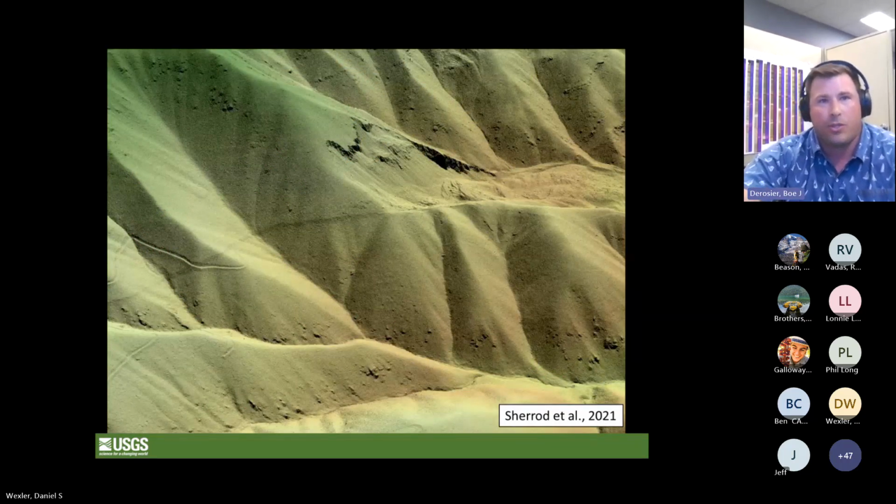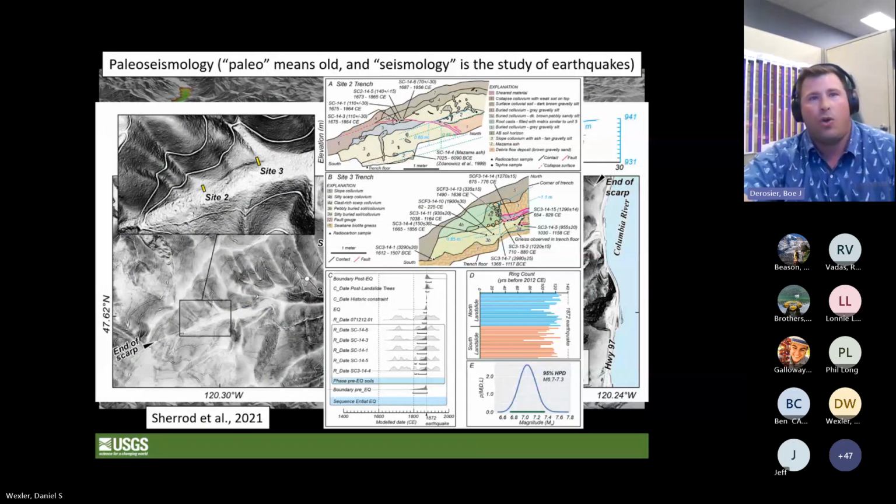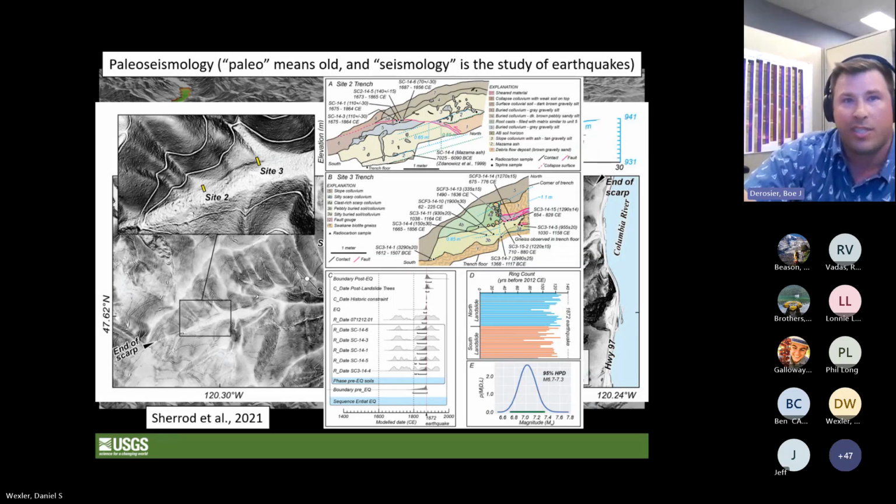Recently published research from our USGS colleague Brian Scherer documents deformation along the Spencer Canyon Fault just south of Lake Chelan in that map. Here we can see this sliding feature in this LiDAR. Terrestrial paleoseismology methods were able to date recent offset along this fault to this large 1872 event.